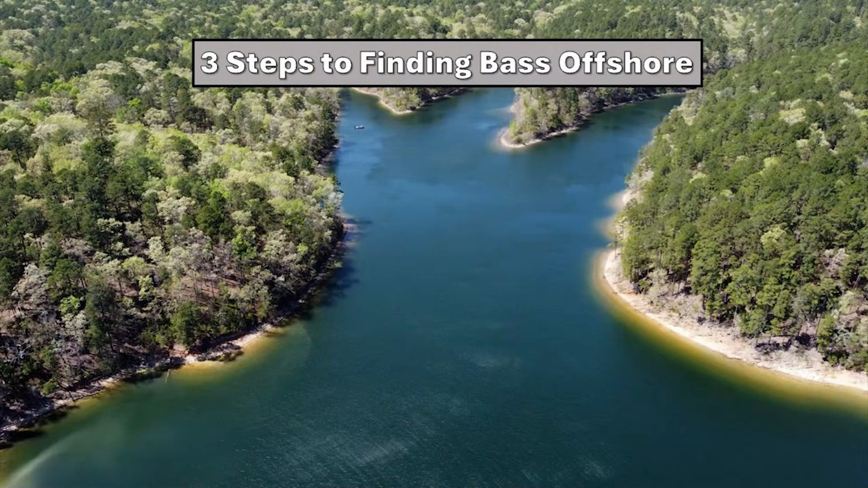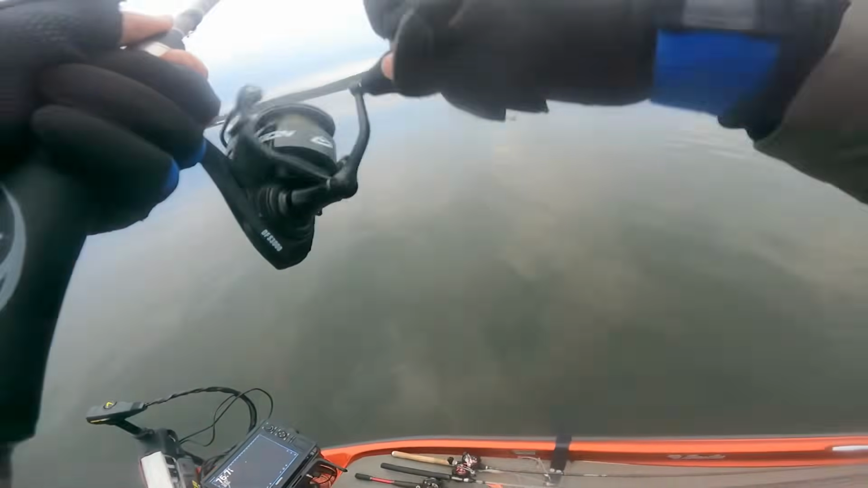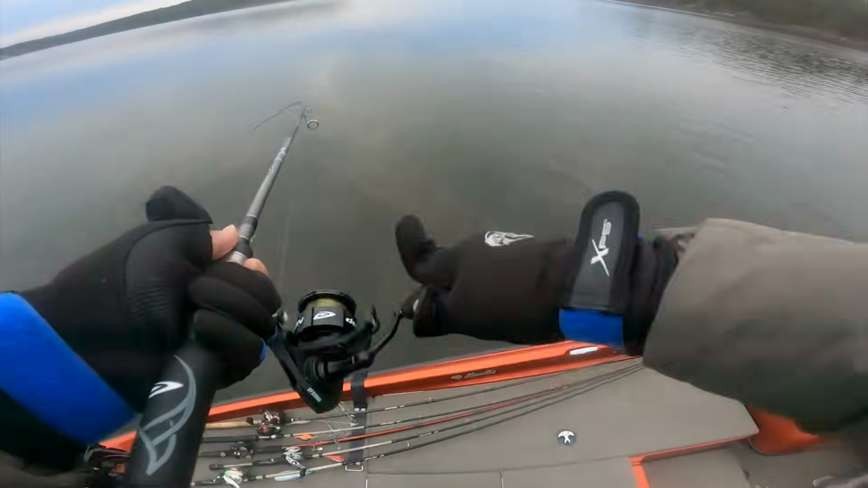Guys, I've been catching bass offshore for a very, very long time. Gone from the 2D sonar to the full side imaging, down imaging, now having forward-facing sonar. So I've adapted how I locate and find these bass fast and effectively. And something with bass fishing, guys, it changes over time. You can't just always use your strategies and techniques from 20 years ago and have them still work today.